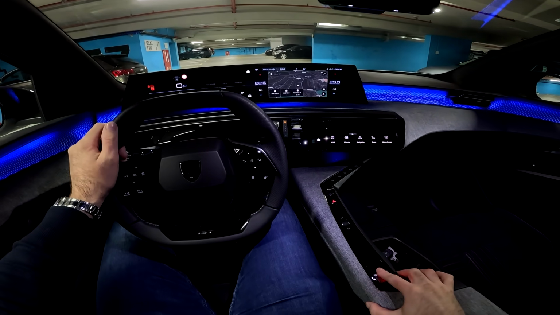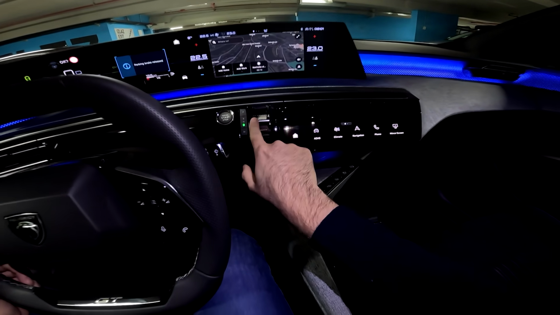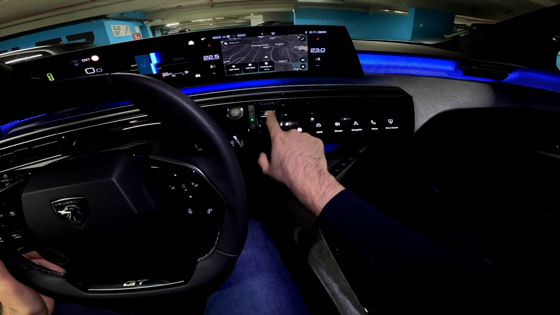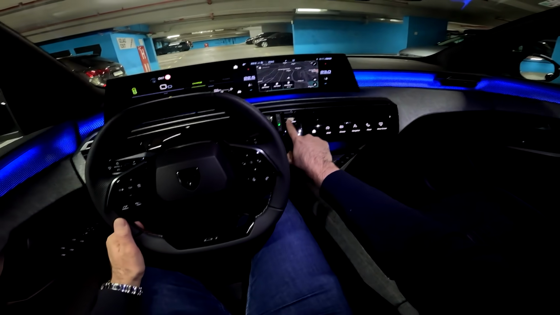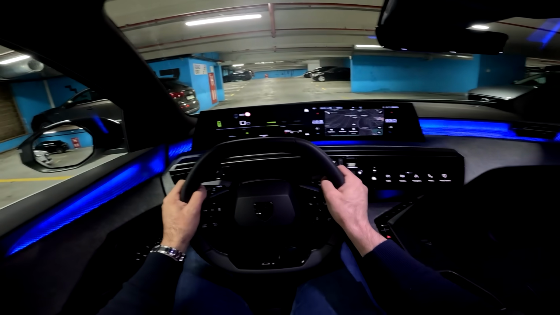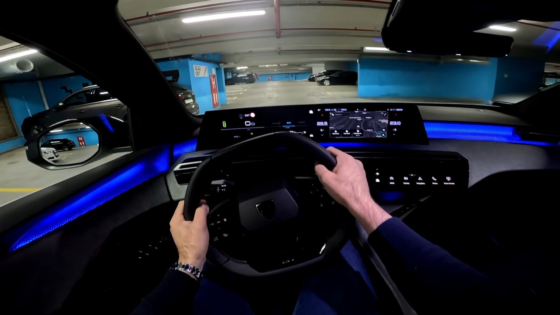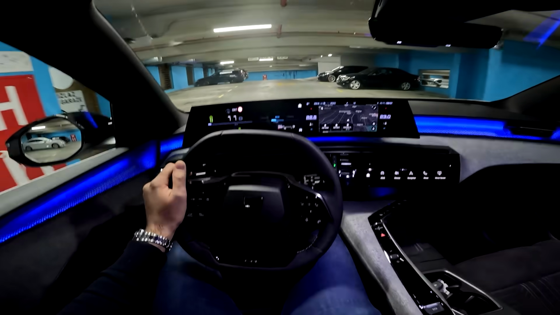So now I will release the electronic parking brake, put it to drive. So this is the gear selector. You see it's very nice and minimalistic, and actually it's very easy to get used to the position of it. So now we are ready to go. And let's start with the specifications of the model in our video.